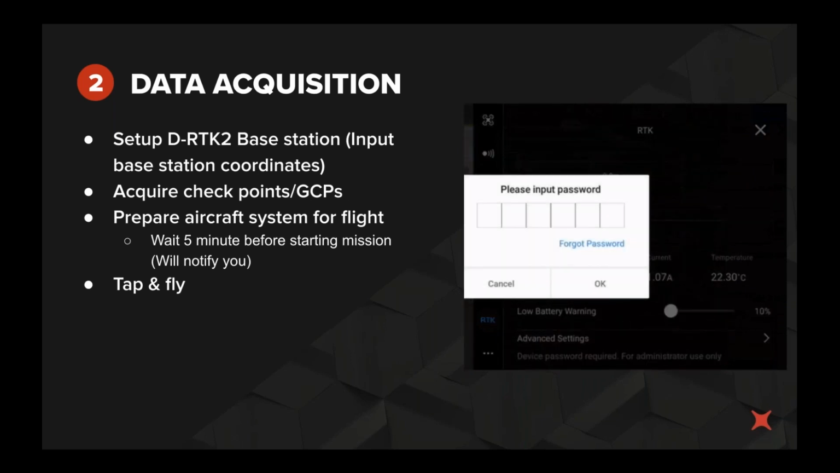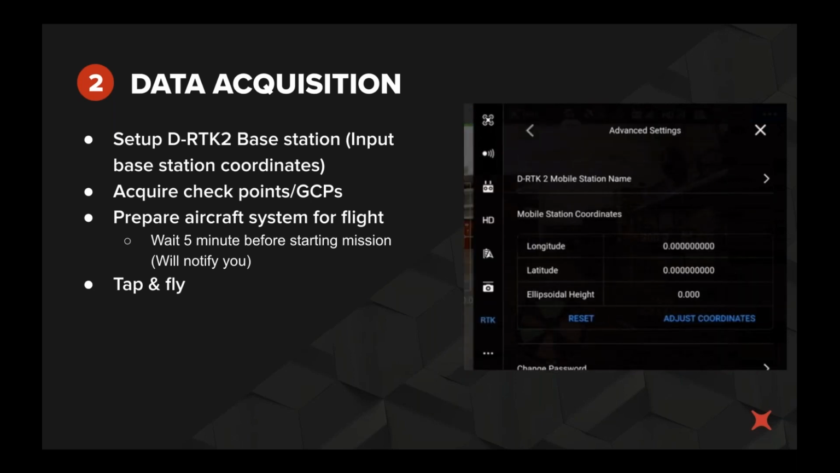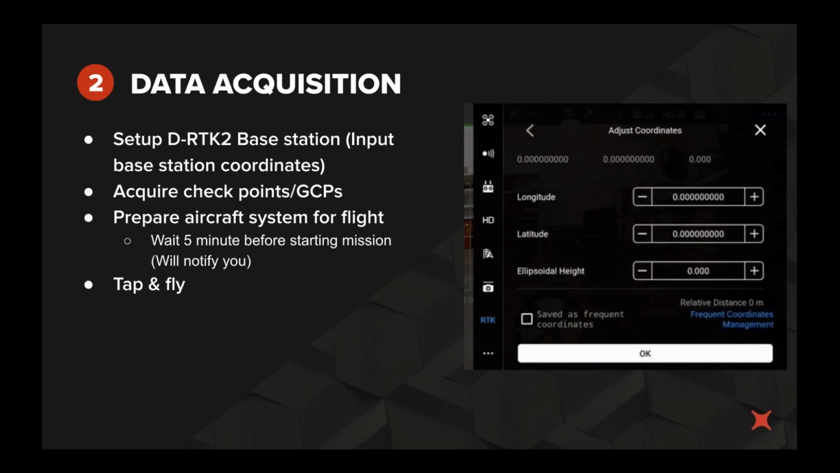So with best practices with LiDAR, you always want to get some GCPs within the survey area. One of the advantages of LiDAR systems is that you can go and collect the data before collecting the GCPs.